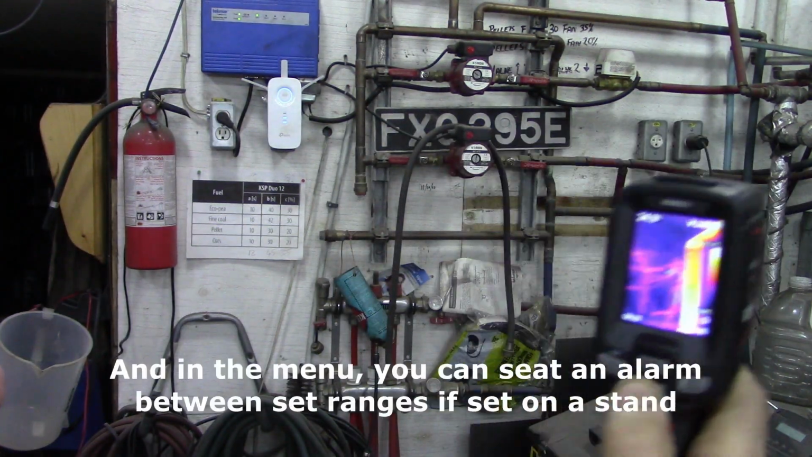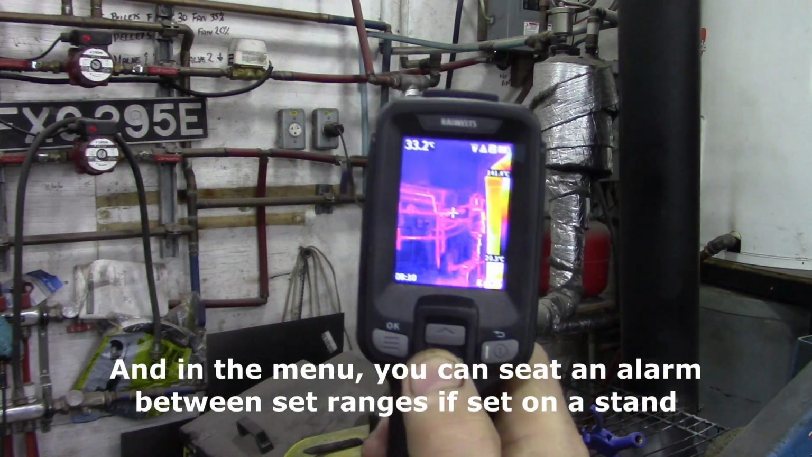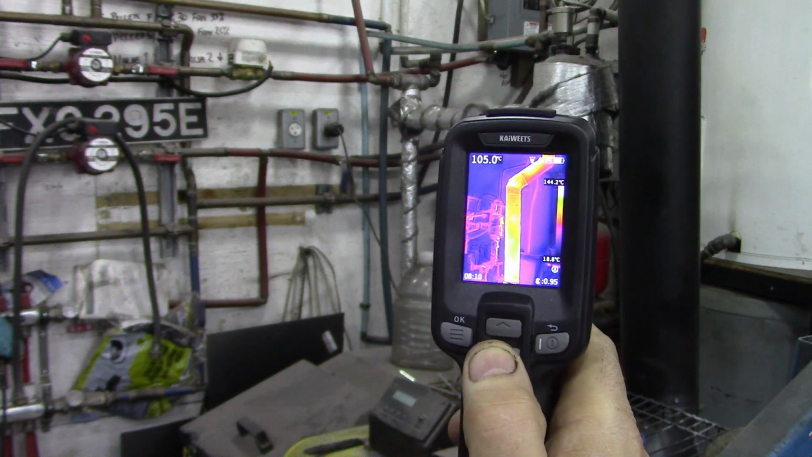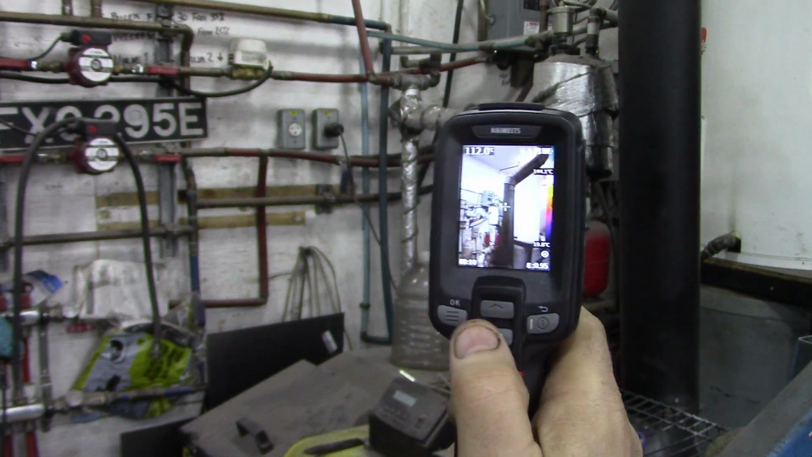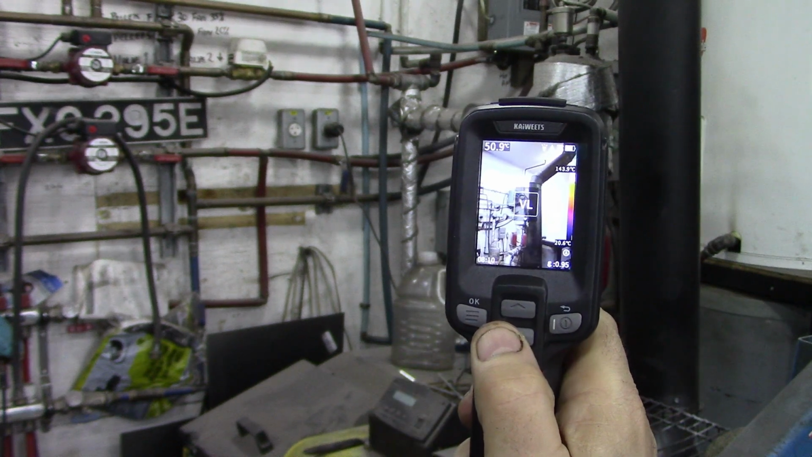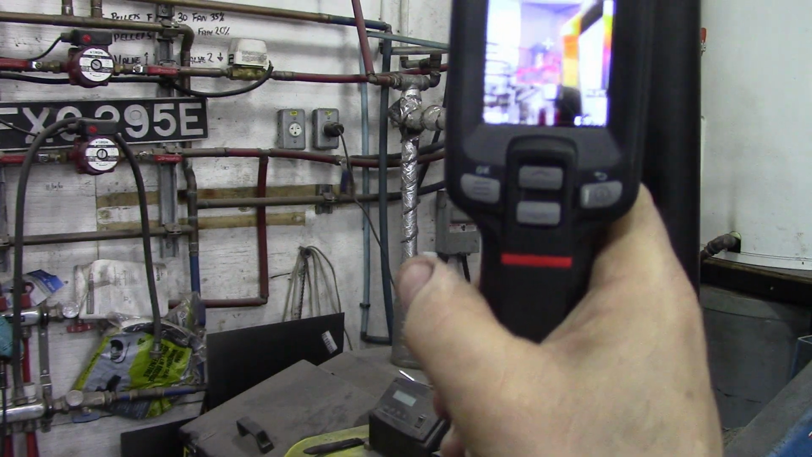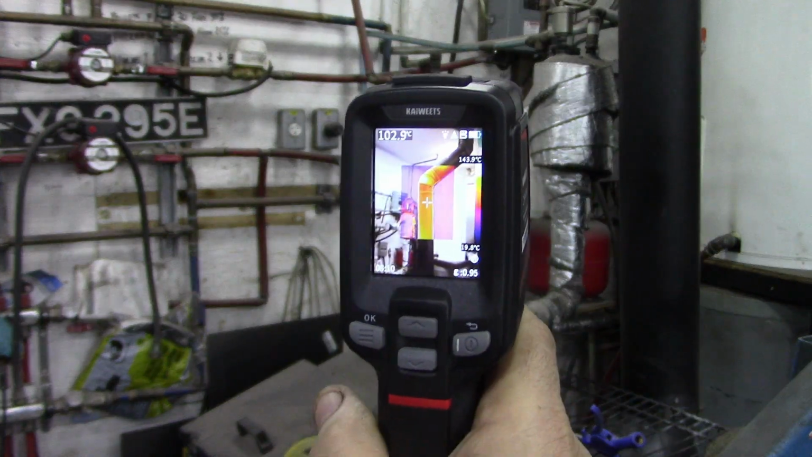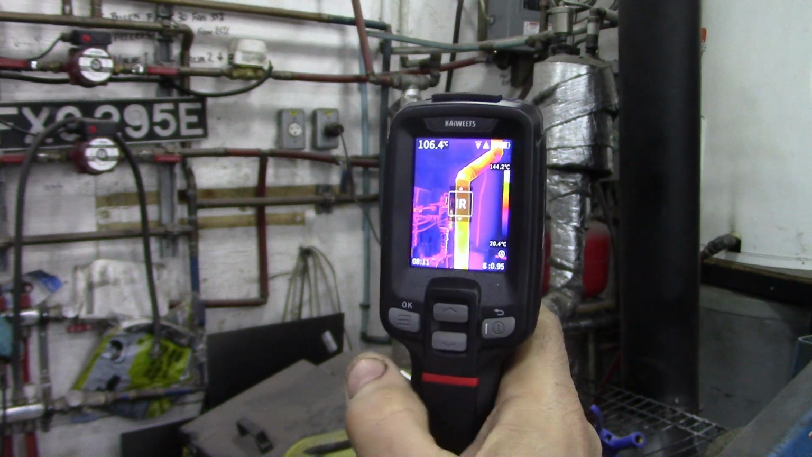So let's have a look at my chimney, for example. Can you see that? So we can take MF, I don't know what that is. What's that? Oh yeah, that's what it's like, ordinary. Picture in picture. Now that's really interesting. Can you see that? So as we're looking down it, we can see it in real time, and we can see it in thermal. And there's infrared.